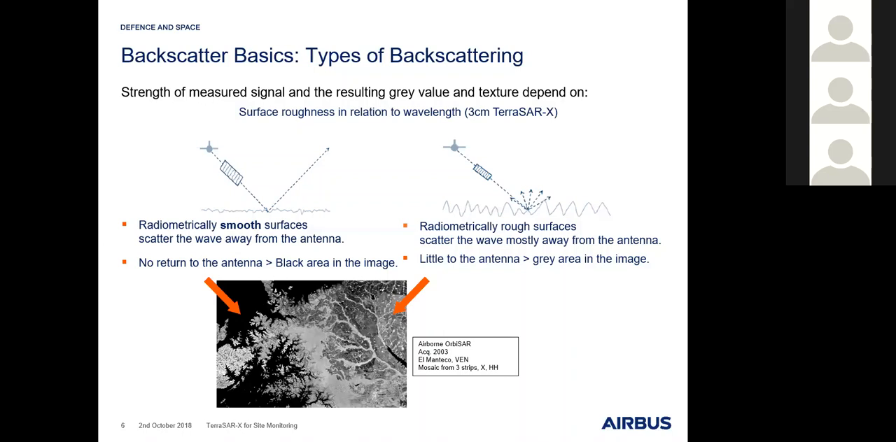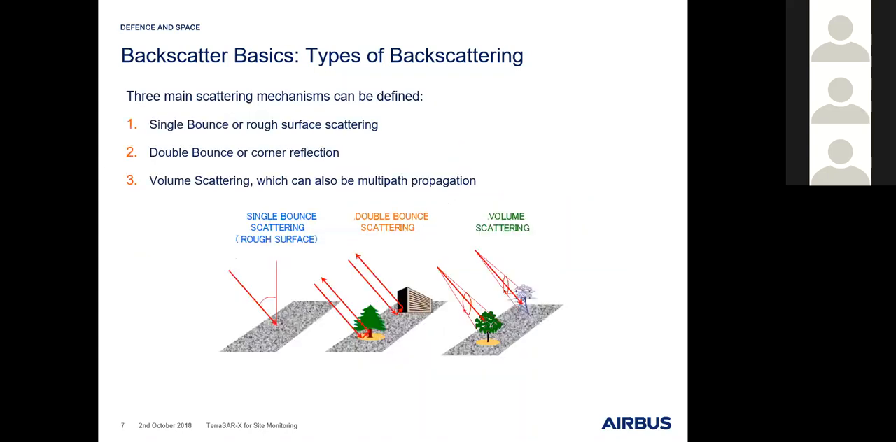On the right-hand side, we can see that there are some brighter and some darker gray pixels, and this is basically the landmass. Depending on the roughness of the surface, depending on whether we just have bare soil or some vegetation, we have different backscatter values, and therefore also different gray values in this image.